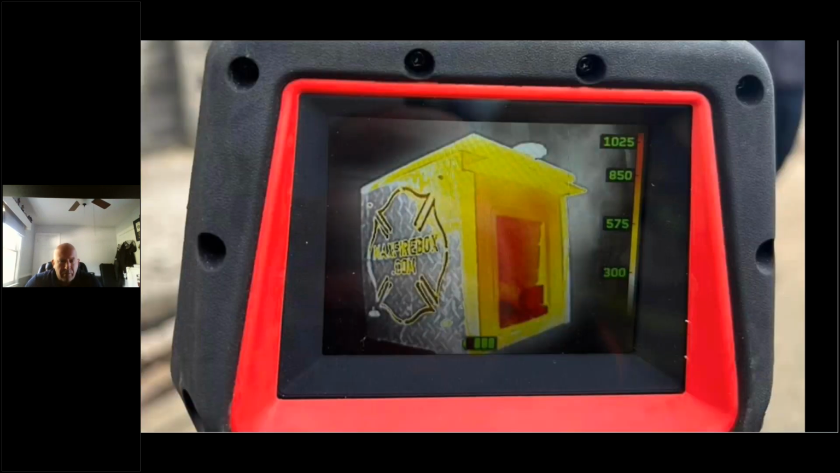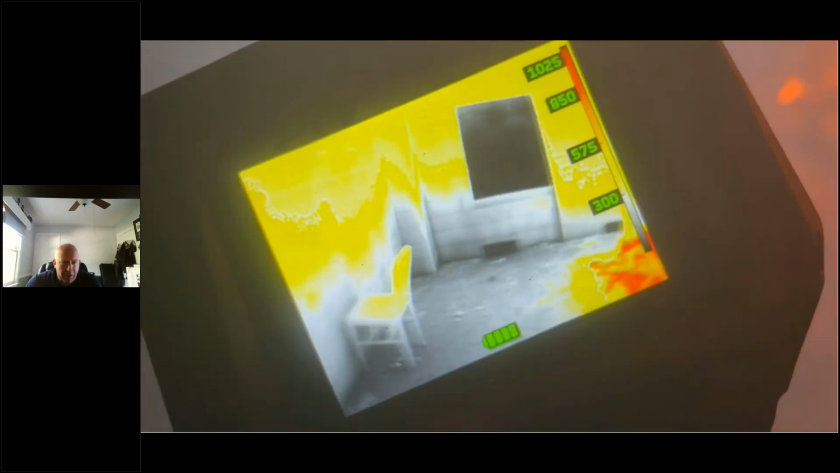Good field of view. There's the max firebox. Top of the chimney, top of the stairs. Convection currents, colorization. Thermal layering in a room. Still see the floor and make out details. Look at the chair. Check out low and high here.